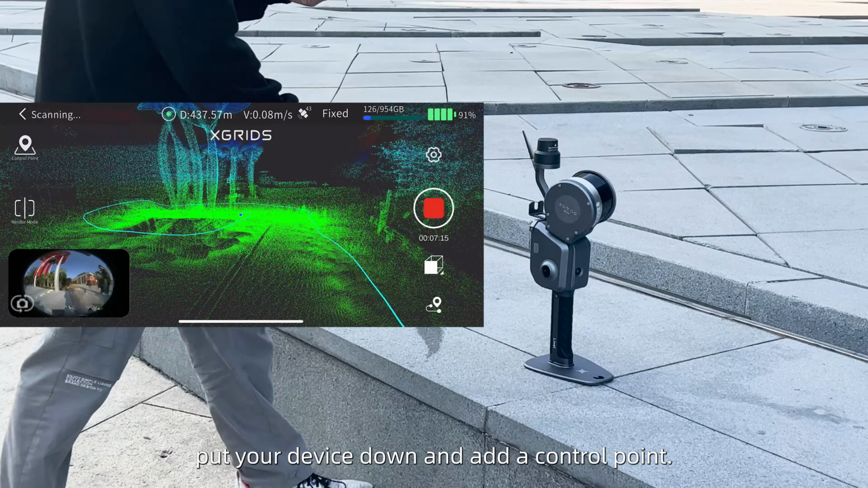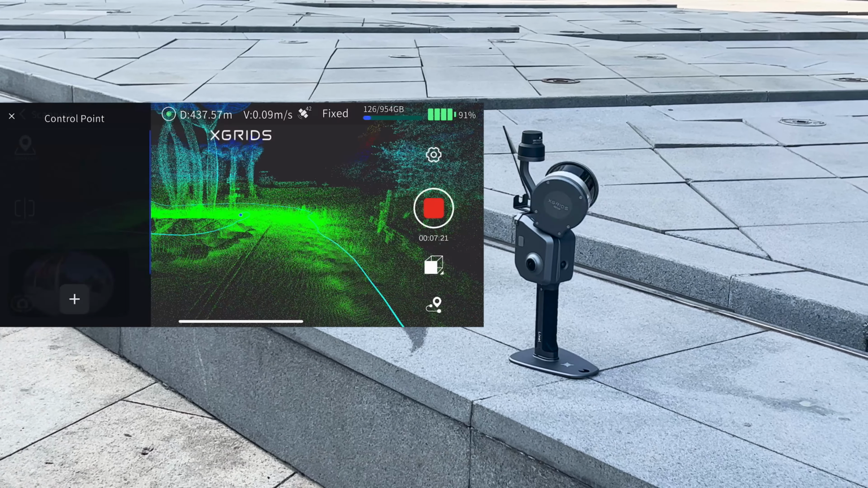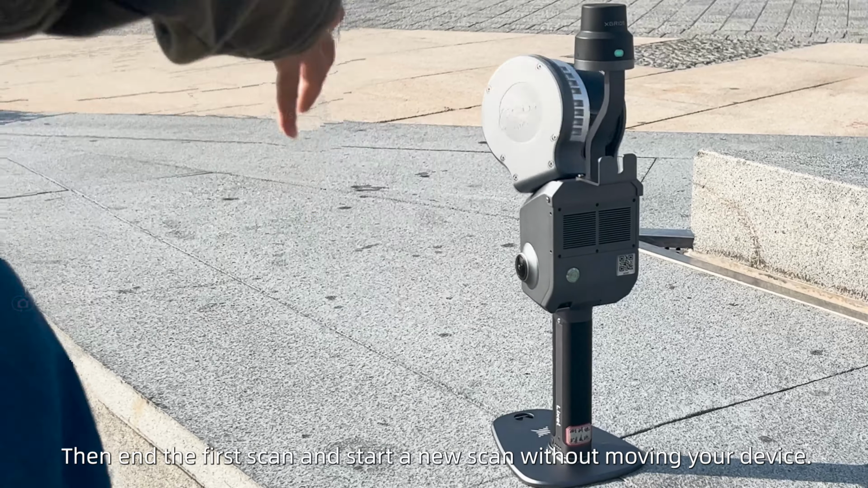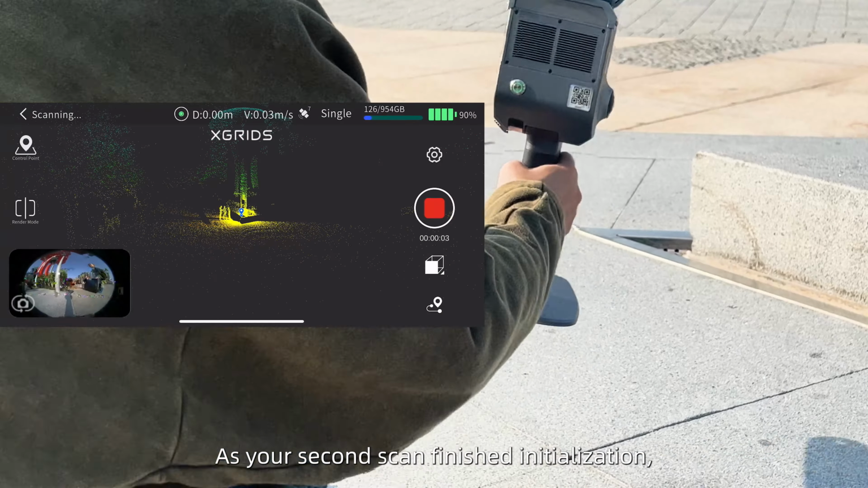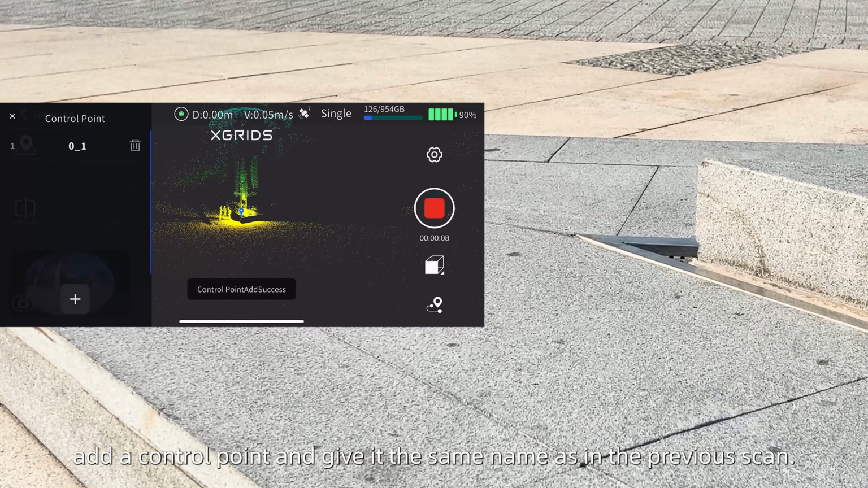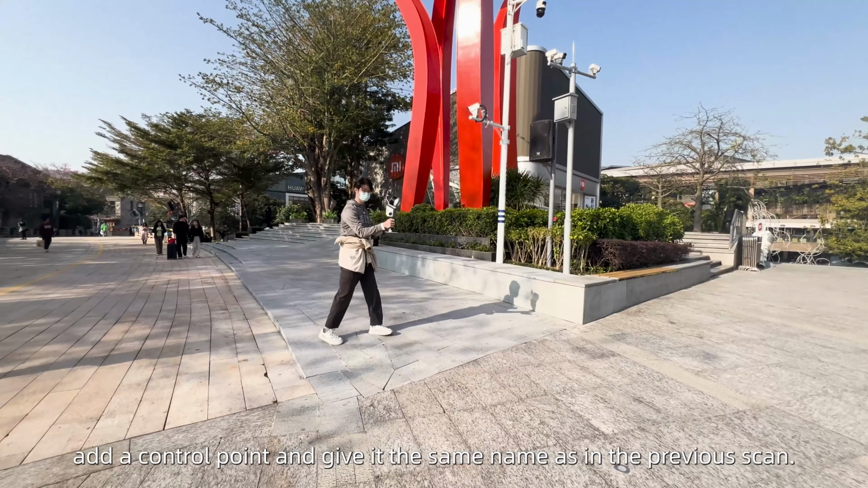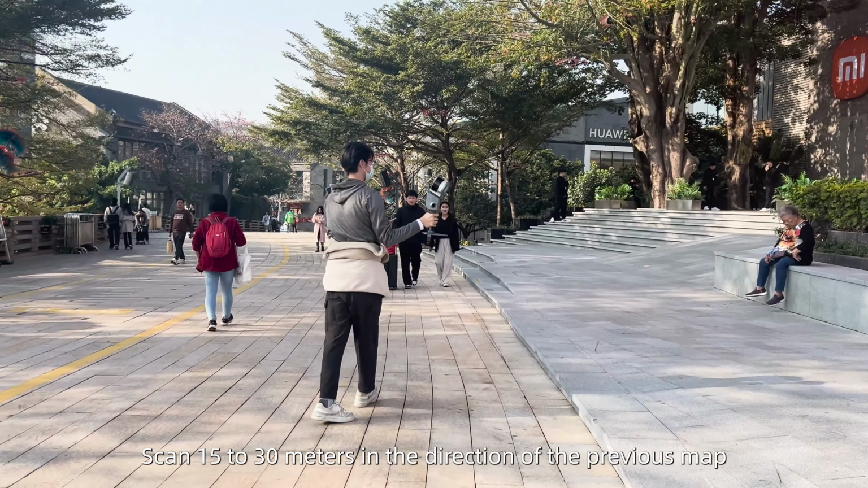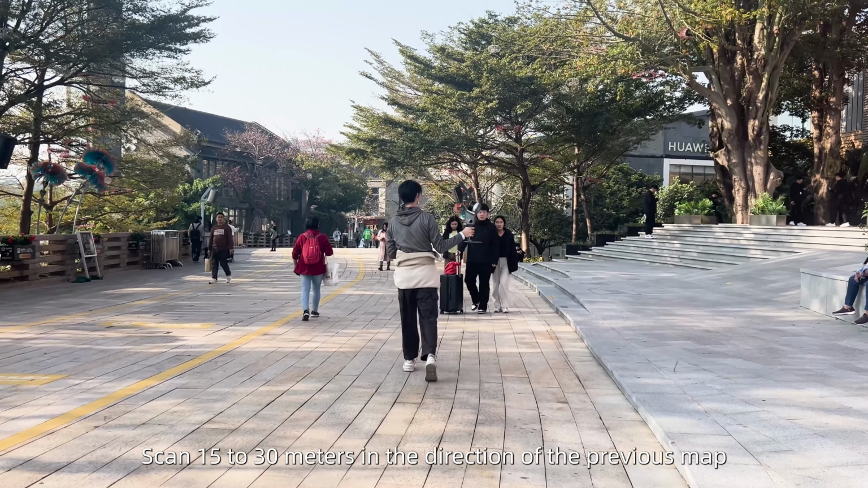put your device down and add a control point. Then end the first scan and start a new scan without moving your device. As your second scan finishes initialization, add a control point and give it the same name as in the previous scan. Scan 15 to 30 meters in the direction of the previous map to ensure a sufficient overlapping area.